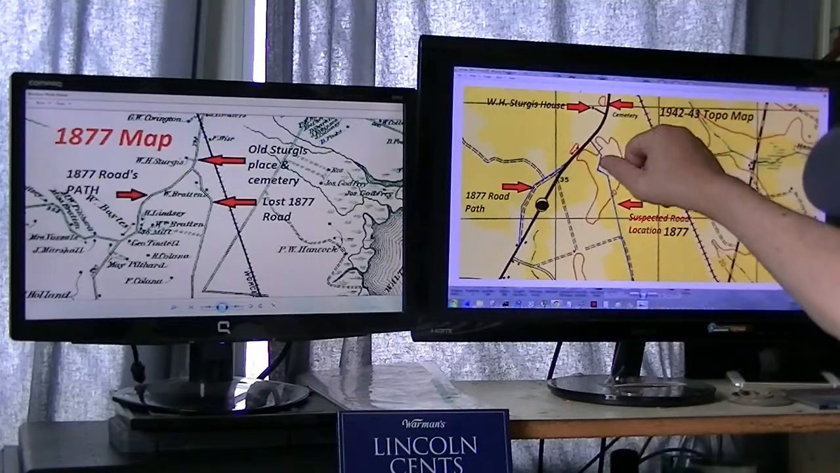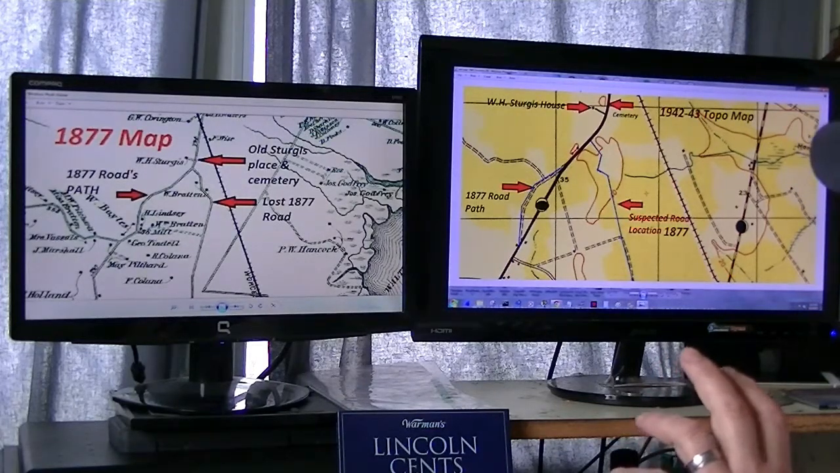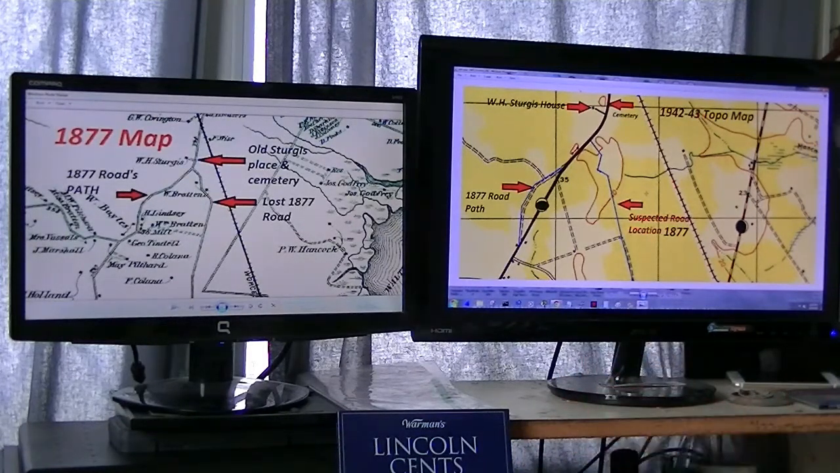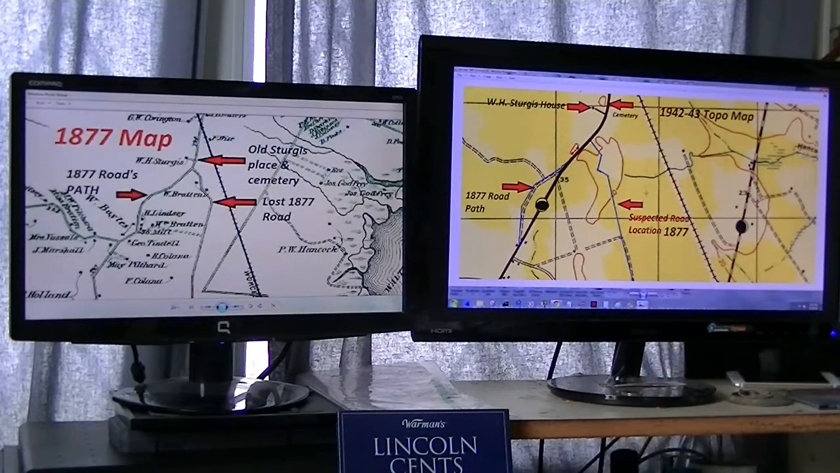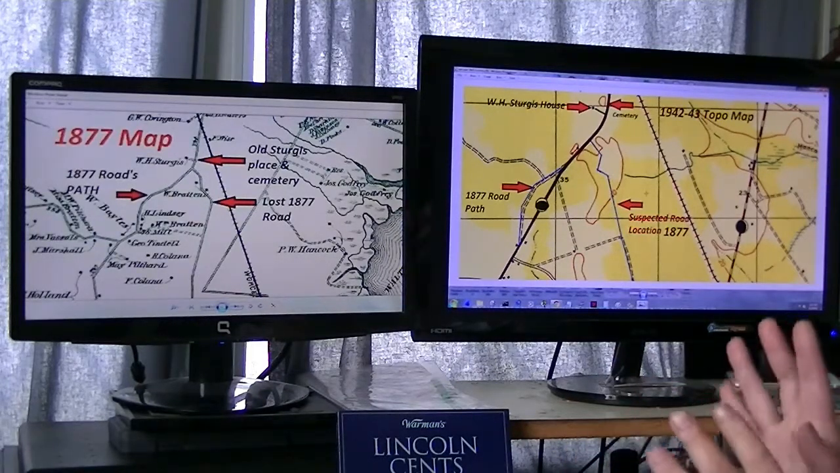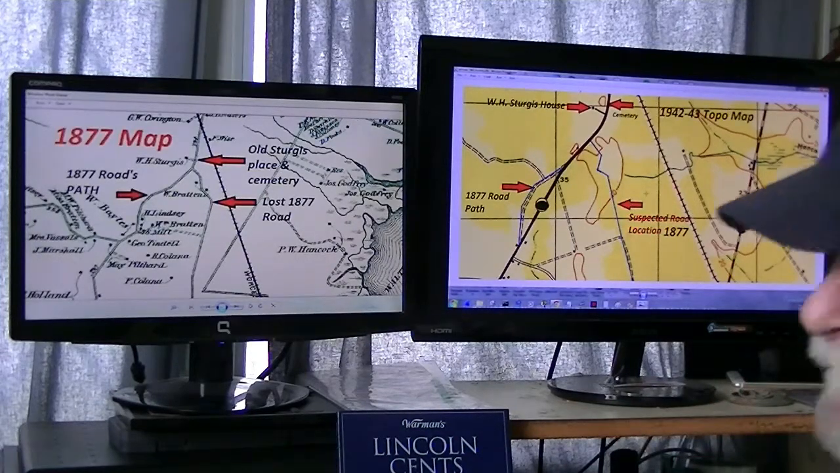Now, how I determined it was here, I used the Lidar imaging to find this road. And I've been on it, and I'll insert some video clips here and there within the video. So right now, let's move over to what Lidar can do for us.